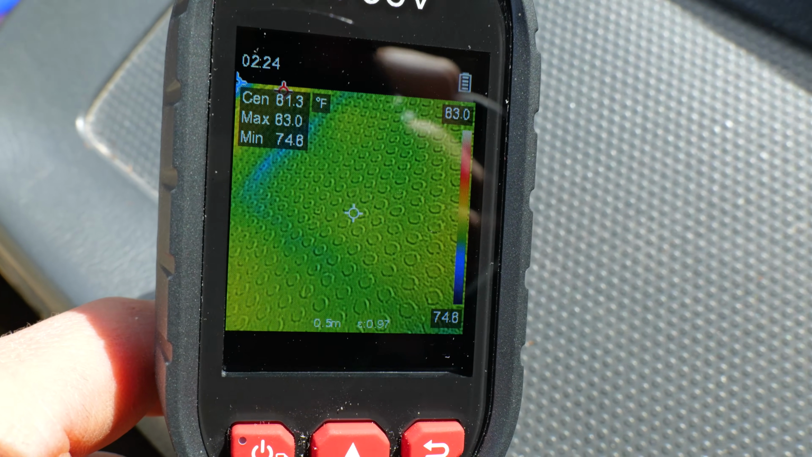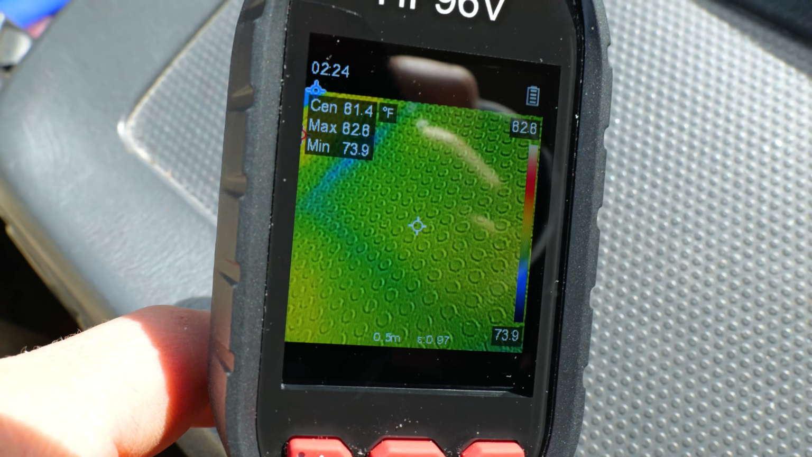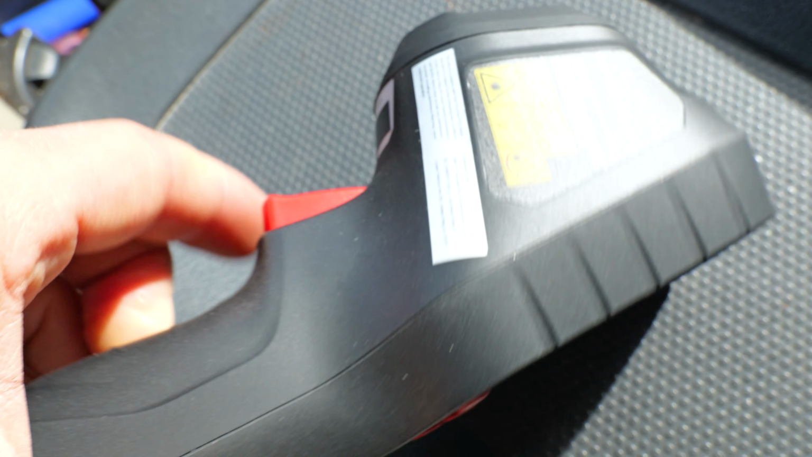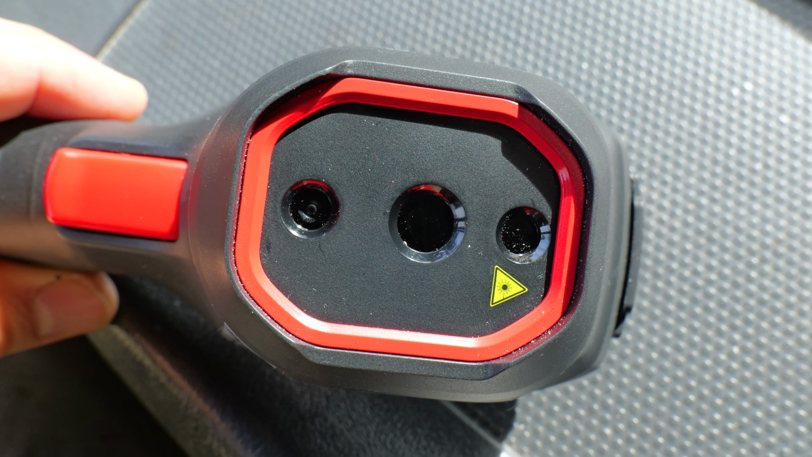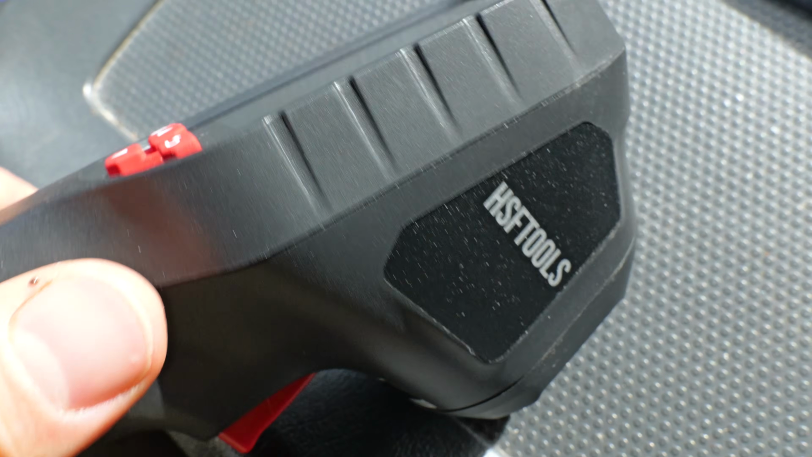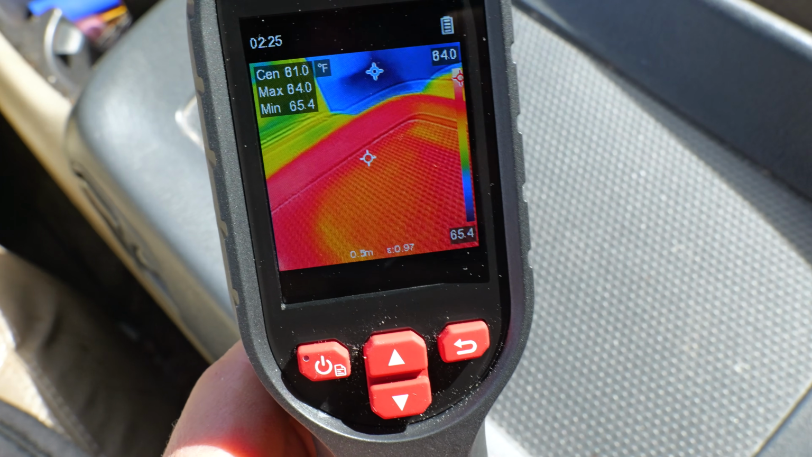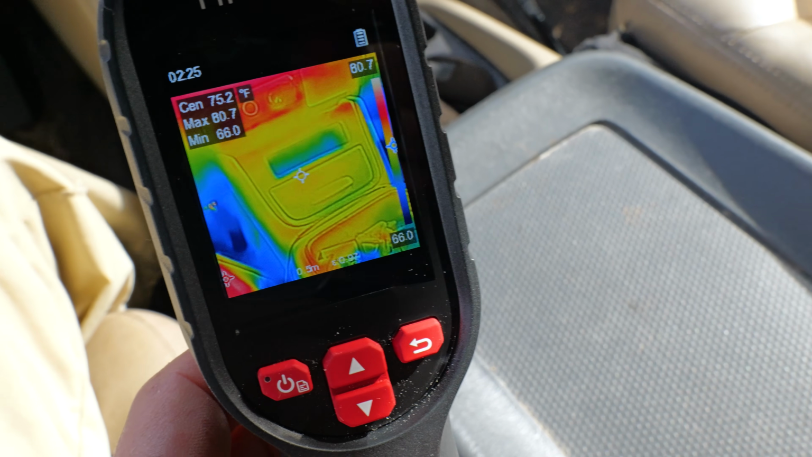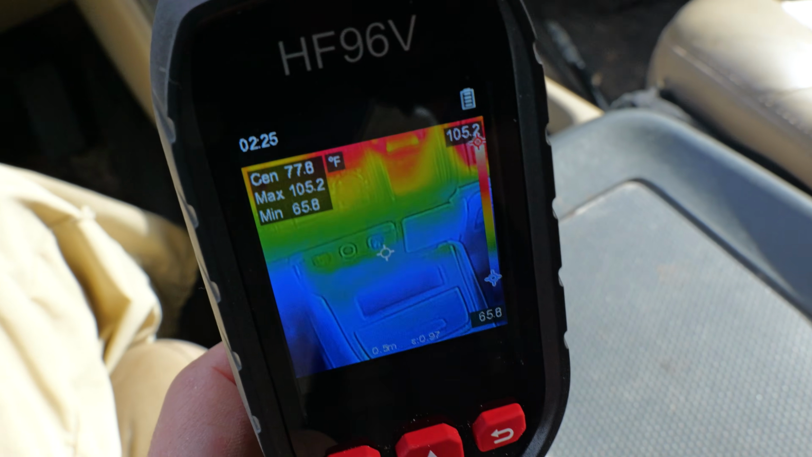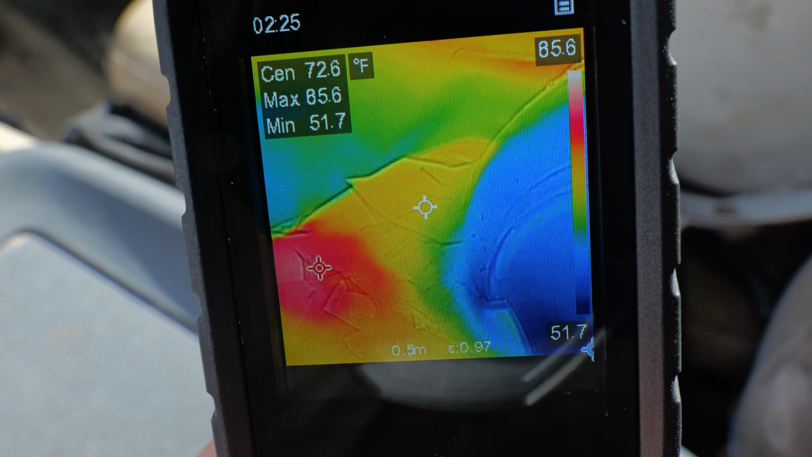So right here, you can take a closer look at the screen. You can see that texture, man, that's really cool. But it's just a thermal imaging camera. And then right here, you got a camera on the back, IR emitter, various different lenses so that you can see the heat, which is really cool. So this has been sitting in the sun all day right here. If we come up in there, oh yeah, look at that. You can see the dashboard is nice and hot. The seat right here.